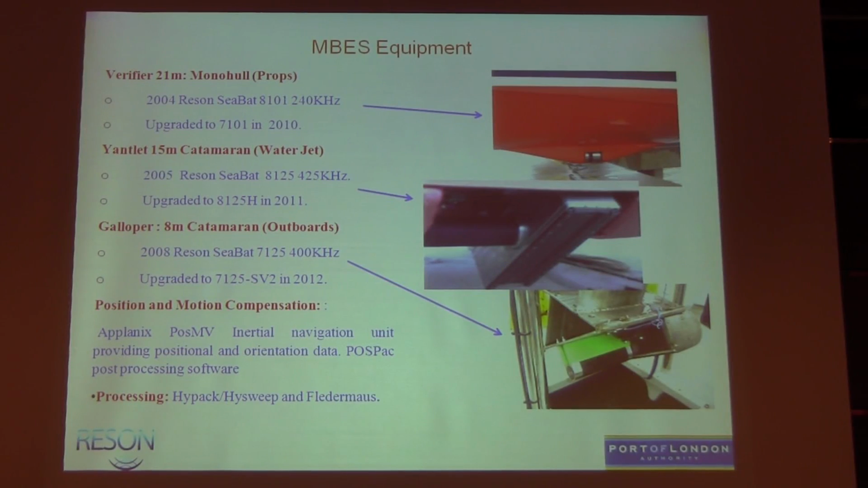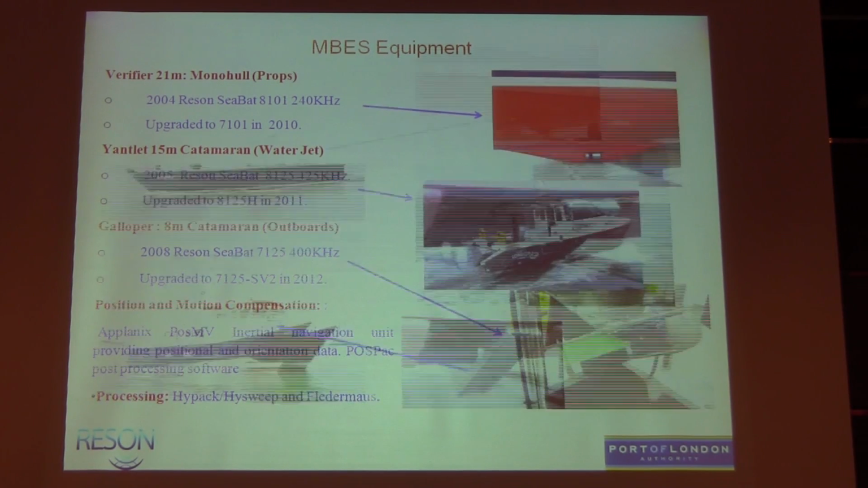So we've got all the systems, so there's no sales prospects there for you, John, at the moment. But maybe not. We're thinking of building a new craft in 2014. We're looking at that at the moment. And you never know, we might go dual head or something like that, but we might look at the way we do our operations and see where we are. All our vessels have a Applanix POS MV, which we're fortunate to be able to put onto those craft. And I think, as Peter said, they are the best performing position and IMU systems out there. Processing is HIPS and SIPS into Fledermaus.